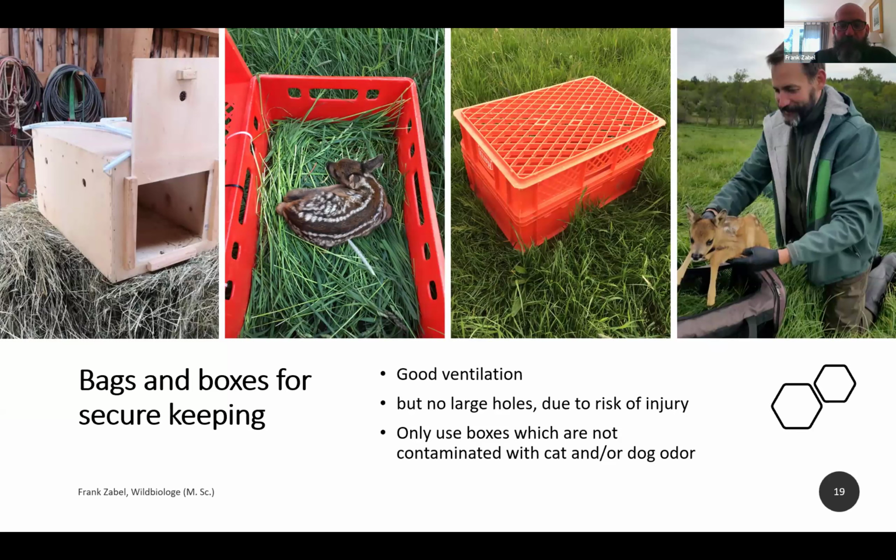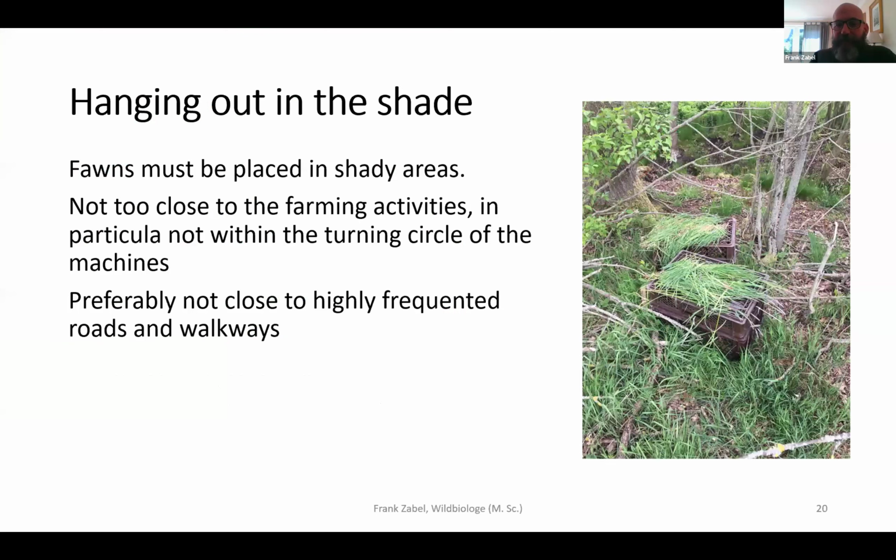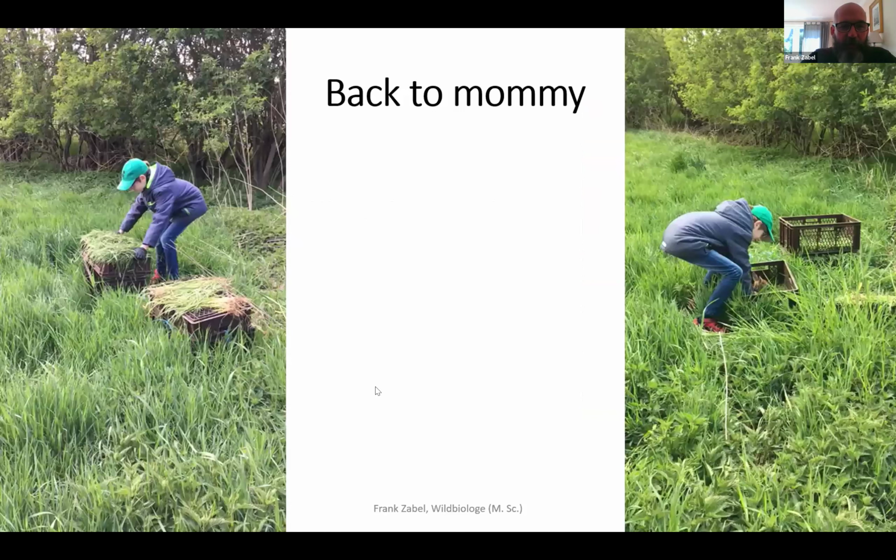The roe deer and all the other ungulates are very smell sensitive, so to speak. When we put them into the shade, and even if it's for a longer period, somebody has to take care that they remain in the shade. The sun is moving, so if it's a longer period, then of course we have to look after them in the meantime. This is then the way we release them.